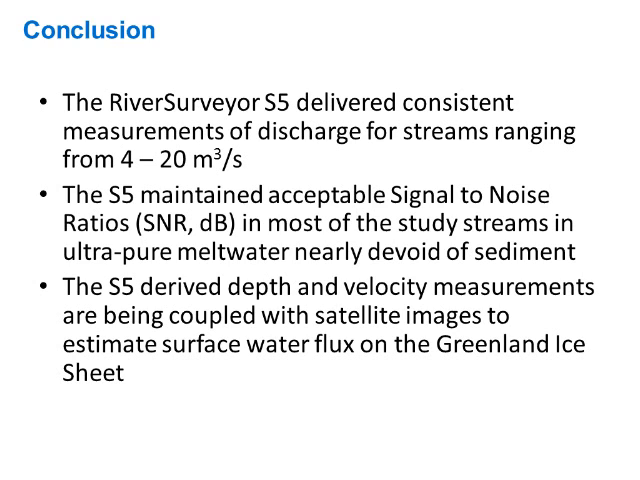Which is great, to get that really good positive feedback from a user in such a dynamic and harsh condition. They can show how the S5 delivered consistent measurements of discharge for streams ranging all the way from about 4 up to about 20 cubic meters per second. Another point is that the S5 maintained really acceptable SNR in most streams in this study, even though they were ultra-pure meltwater that was nearly devoid of sediment. So again, very challenging conditions.